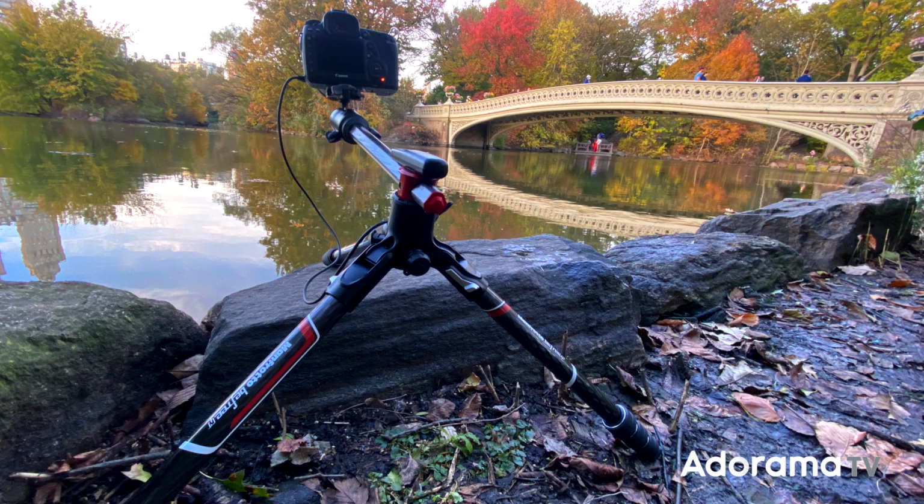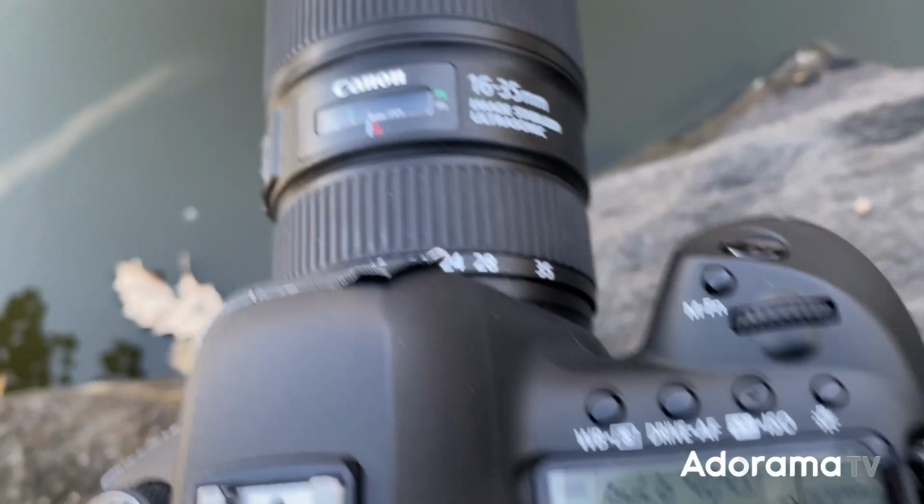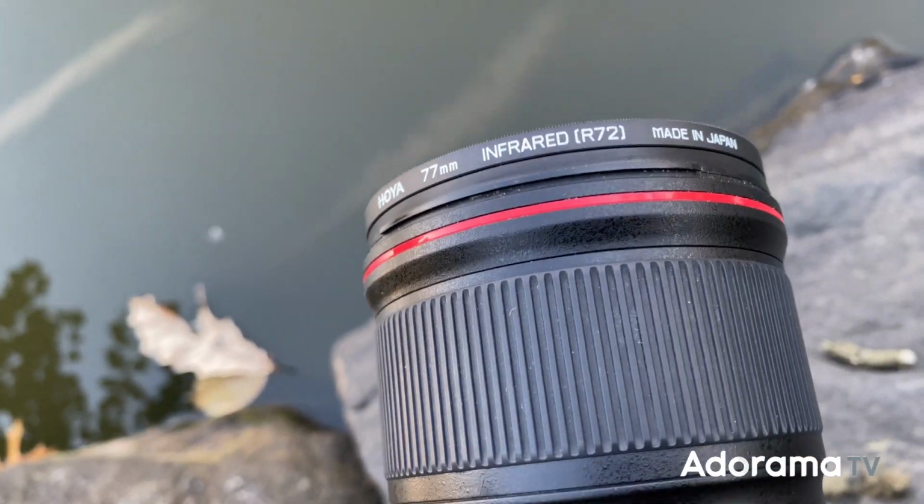So I was on a Manfrotto Befree tripod with a ball head, locked down on the ground as low as I could get to the water using the nice horizontal column on that thing. And then what I did was I'm using a 2-minute exposure, and I was using the bulb mode with cable release, and I could see the timer counting on the Canon 5D Mark IV as I was shooting.